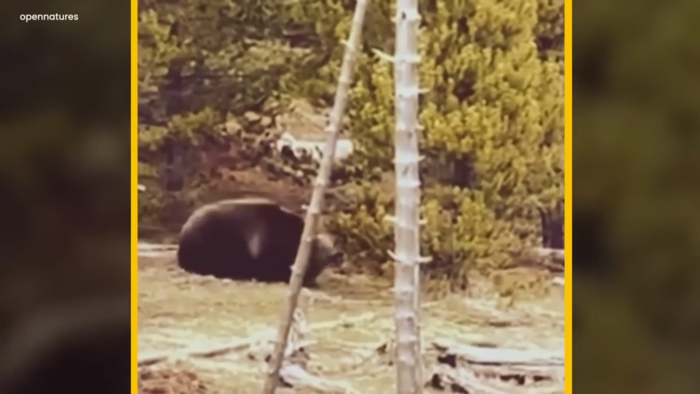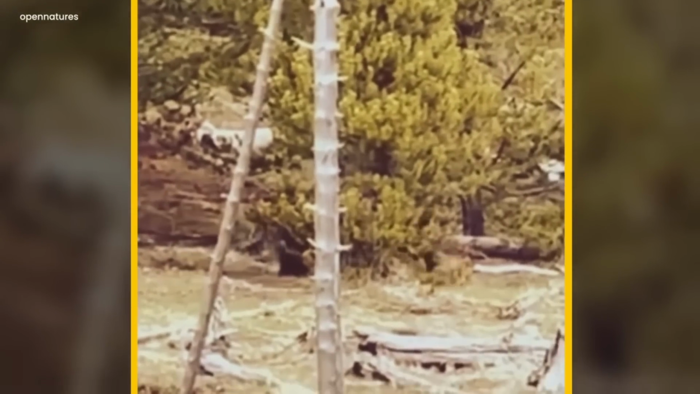Coming onto that territory. Oh no. Oh, what's he doing? The Tasmanian tiger.